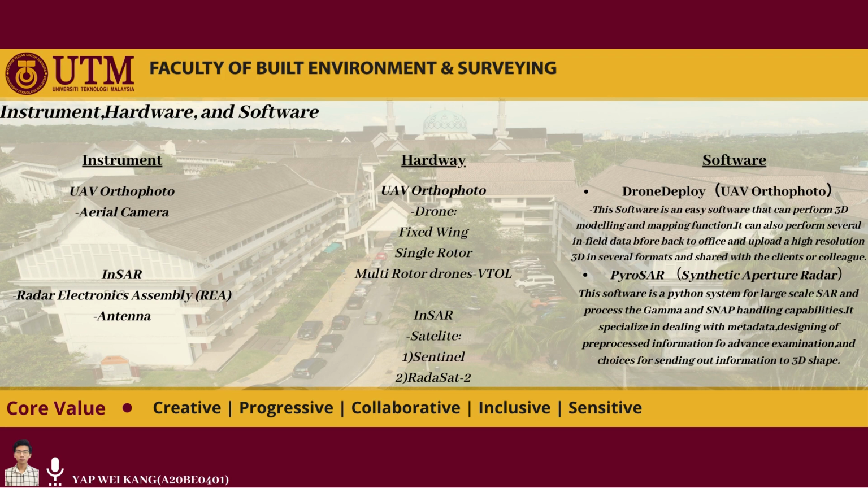For the Synthetic Aperture Radar, which is the SAR, they use PyroSAR. This software is a Python system for handling large-scale SAR data and processing with GAMMA and SNAP handling capabilities. It is specialized in dealing with metadata, designing of the process, information for advanced examination, and choice for sending out information to 3D shape.